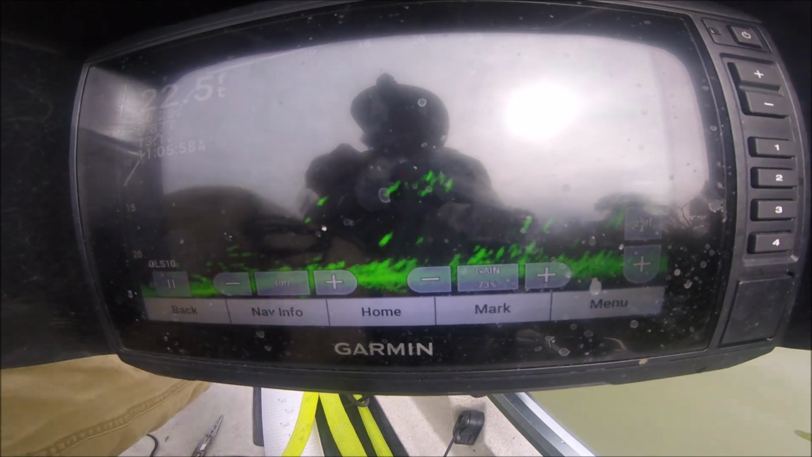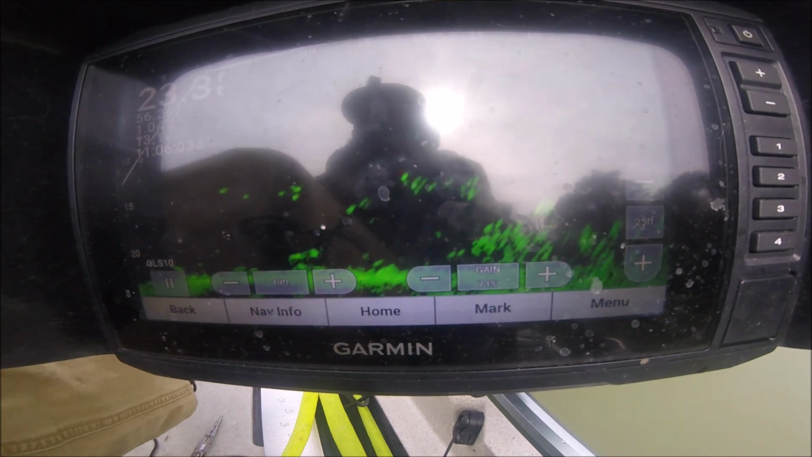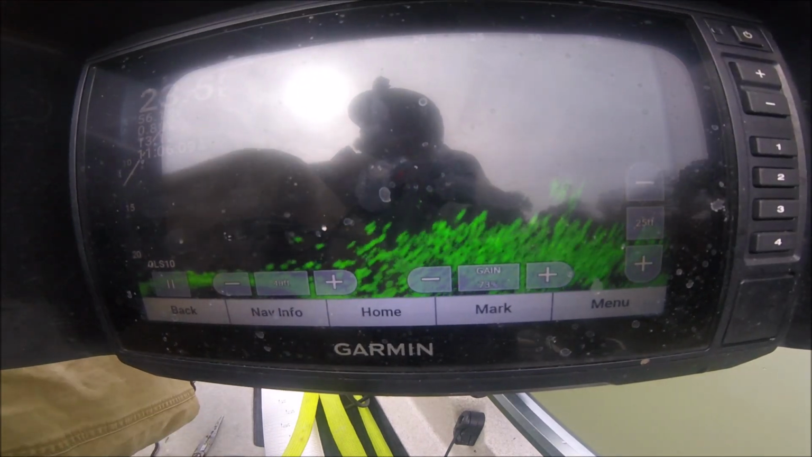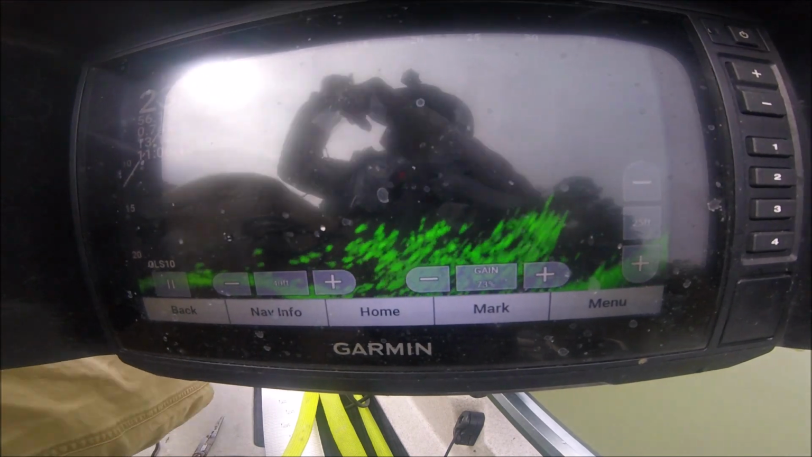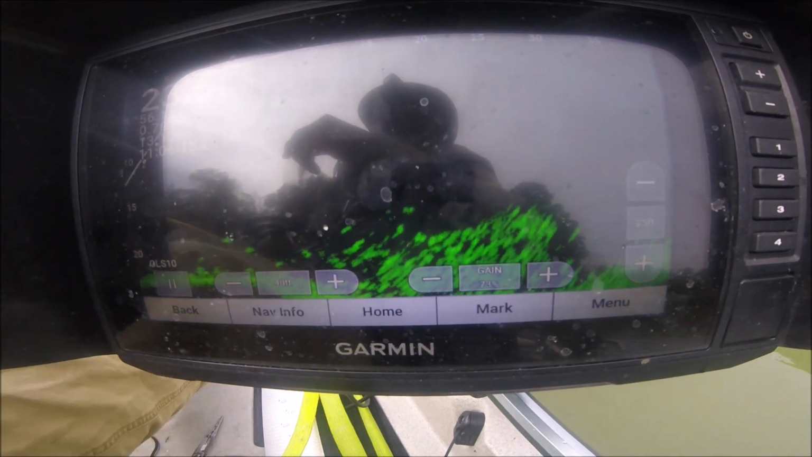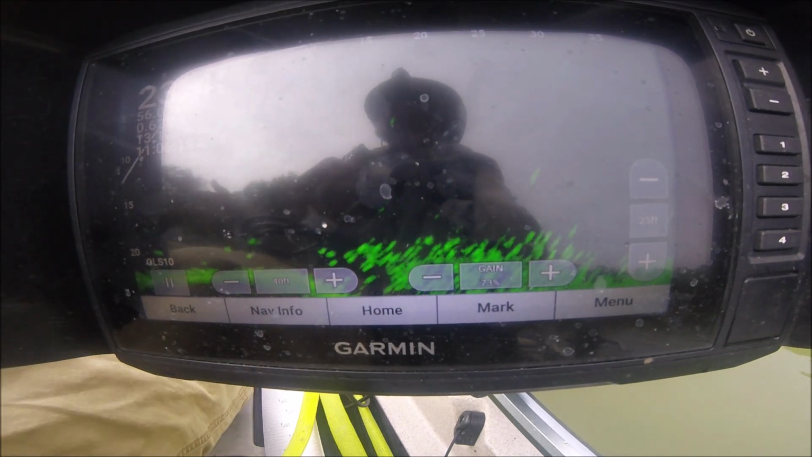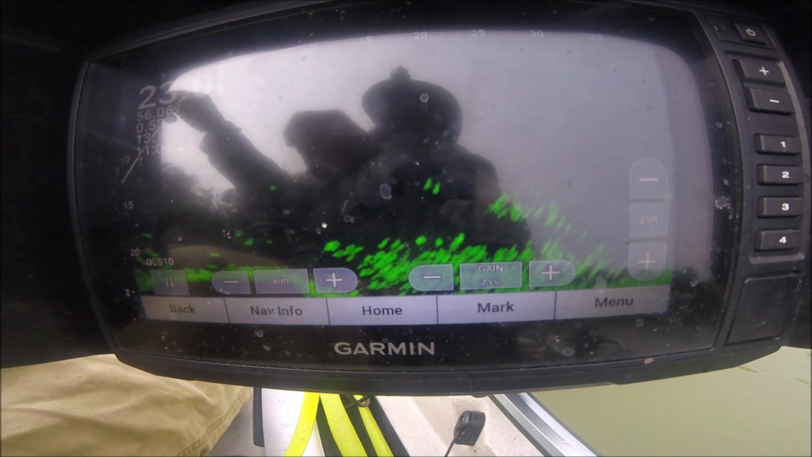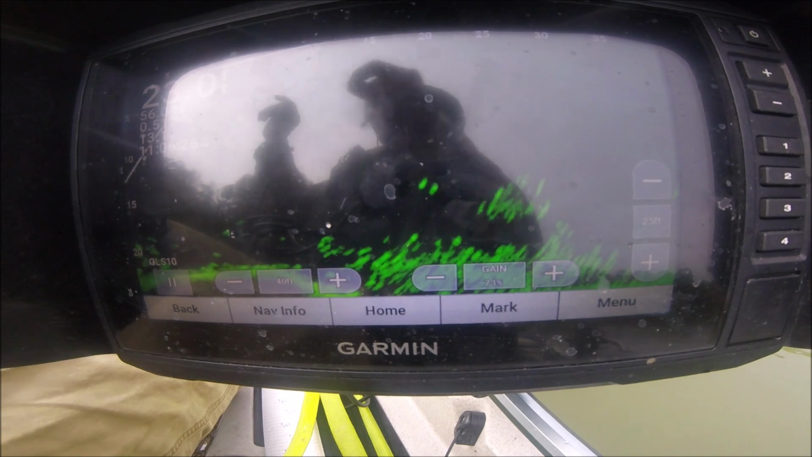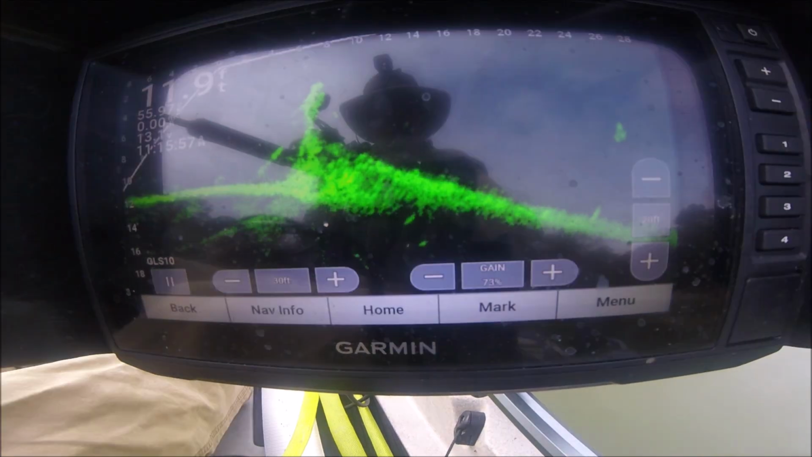I limited out in 3 hours, and I probably caught 50 or so. I could just flip the jig out, and when it came anywhere near, they were just boom, boom, boom. There was a guy on the rocks with some minnows. I said, just throw over here about 13 foot. He threw out there about 13 foot down. He had 2, like my grandma. Boom, he'd catch them 2 at a time. I said, man.